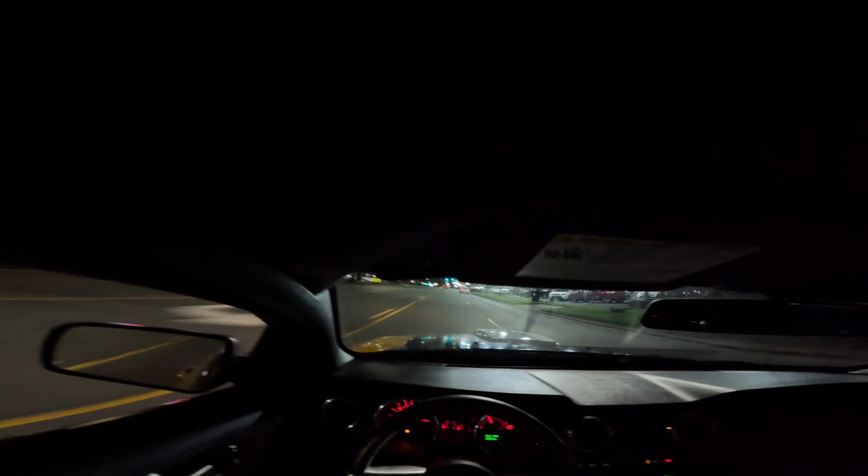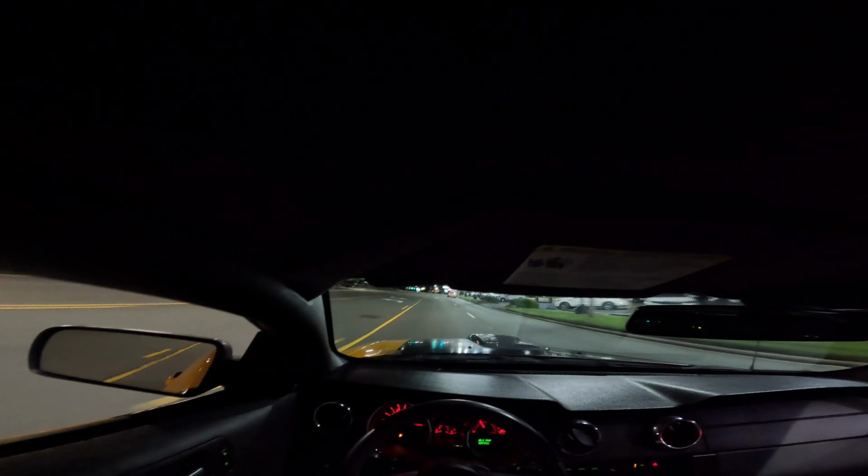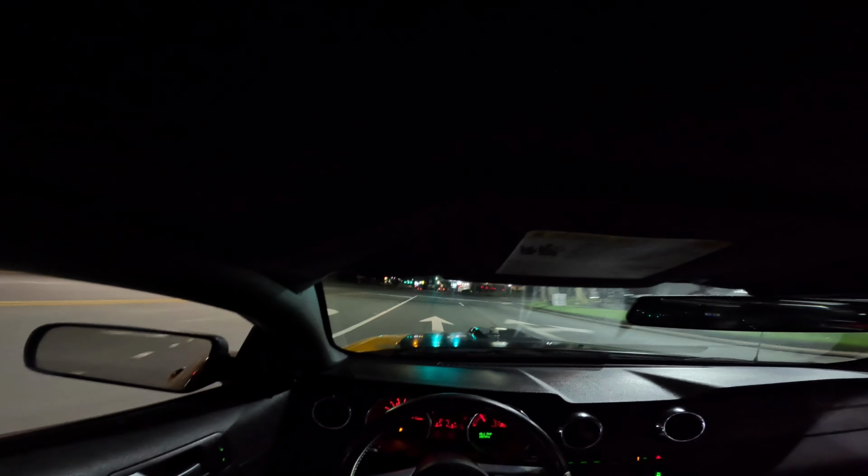Let me get over real quick so I can get a little pull in real quick. Let me go over the hill first. Never mind. I don't know if you can see in the camera, but there is a cop back there sitting in that damn parking lot. Hold on.